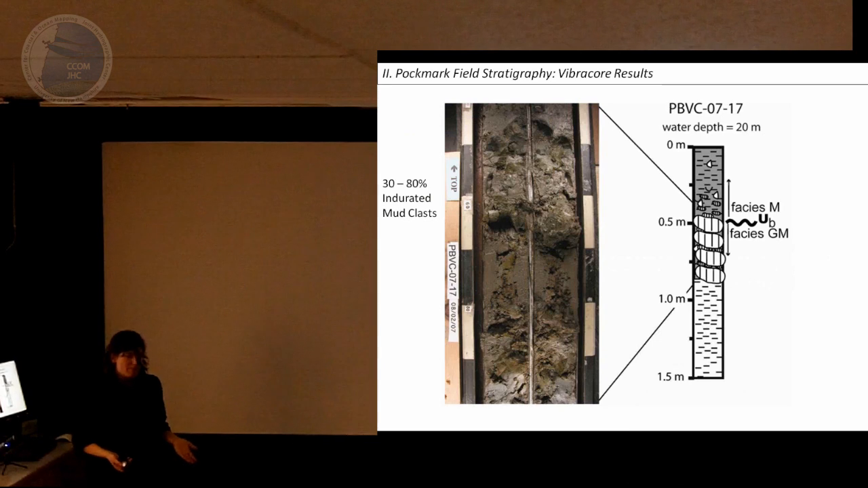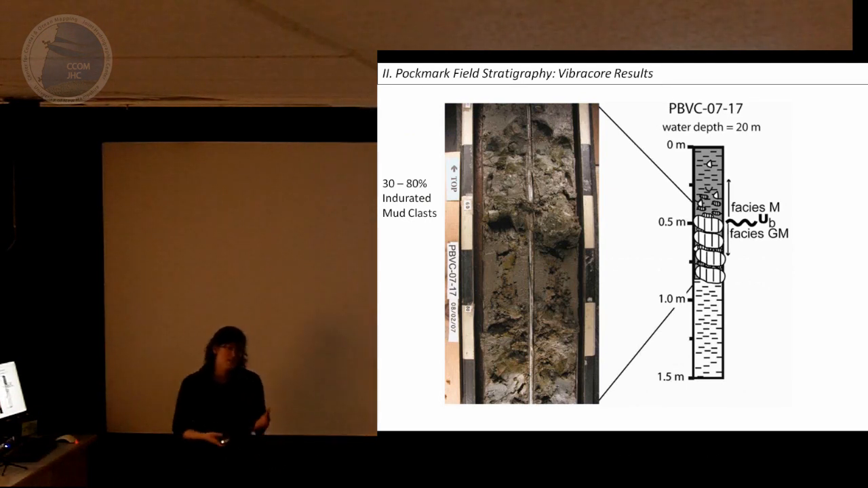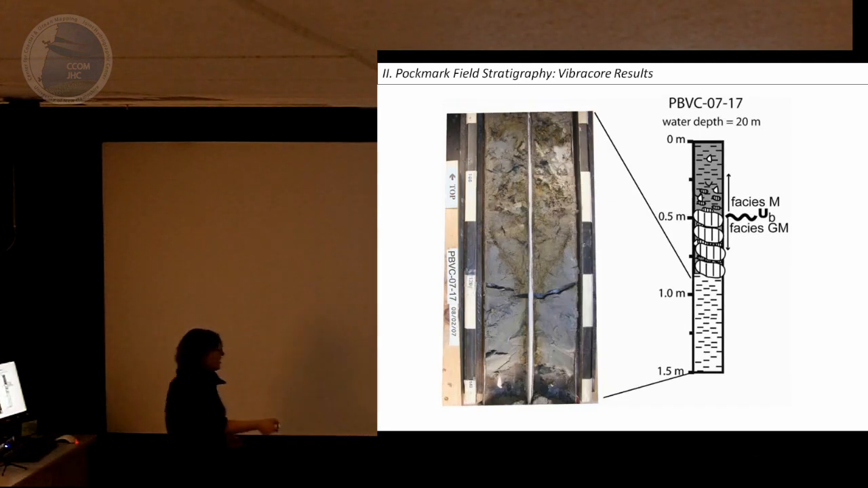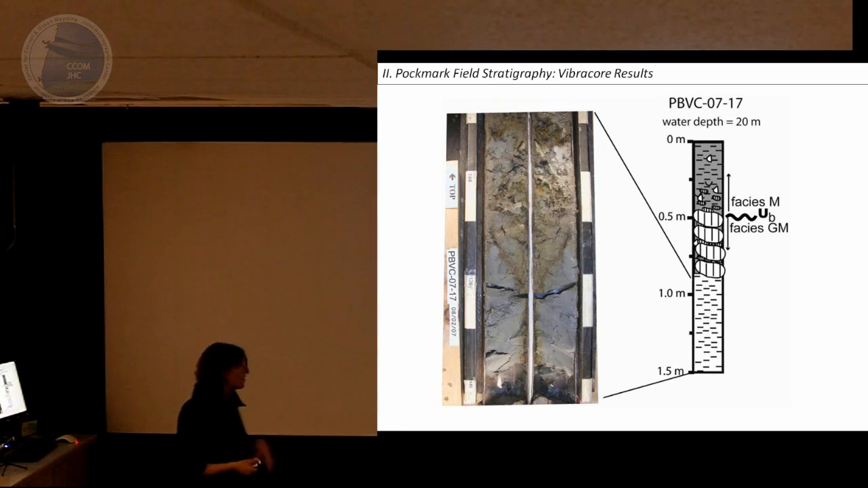In these cores, I was hoping to find maybe a peat or something like you might find in the salt marsh, but what I found were these very hard concretions of mud, indurated mud clasts. And I would find them underneath the Holocene sediment and at the border of the glacial marine mud. And actually, this glacial marine mud, which is typical of this area, you see it in coastal areas, it's steel blue, it's been reduced, it's been buried for a long time. But in our samples, we're finding it oxidized at the top of this unit.